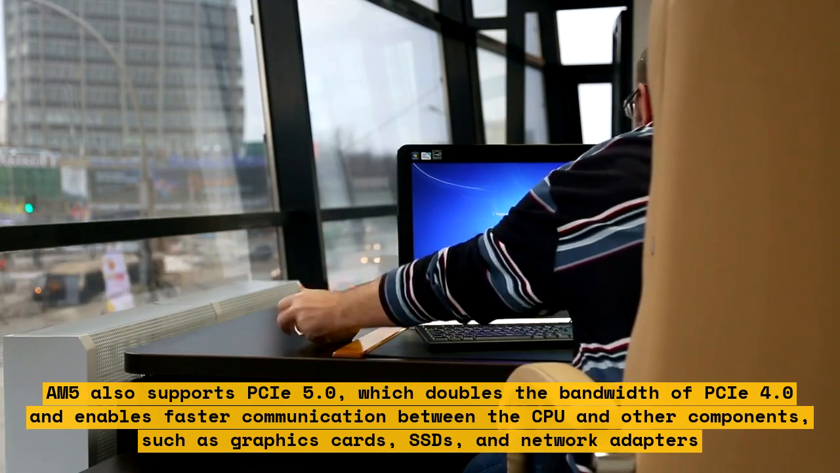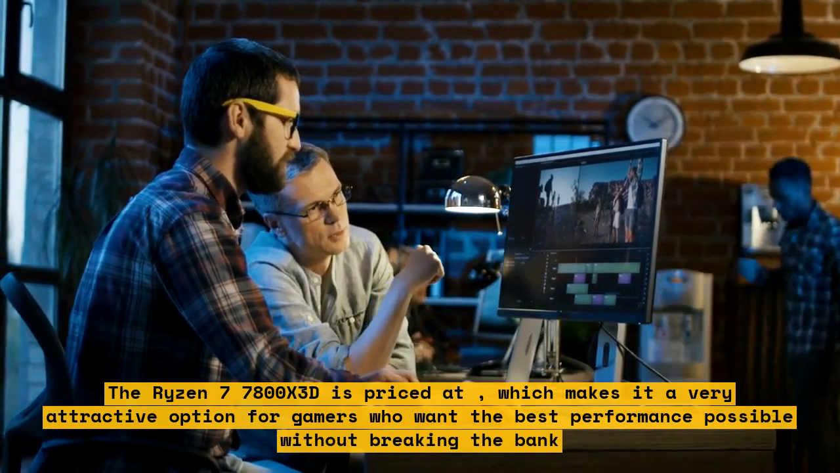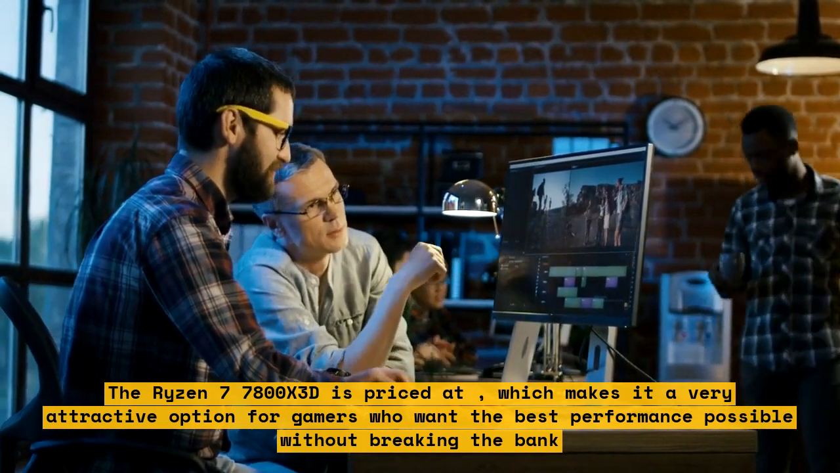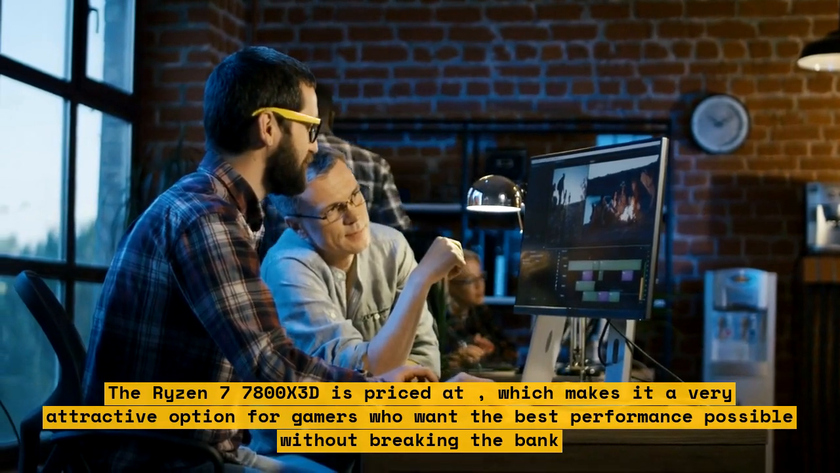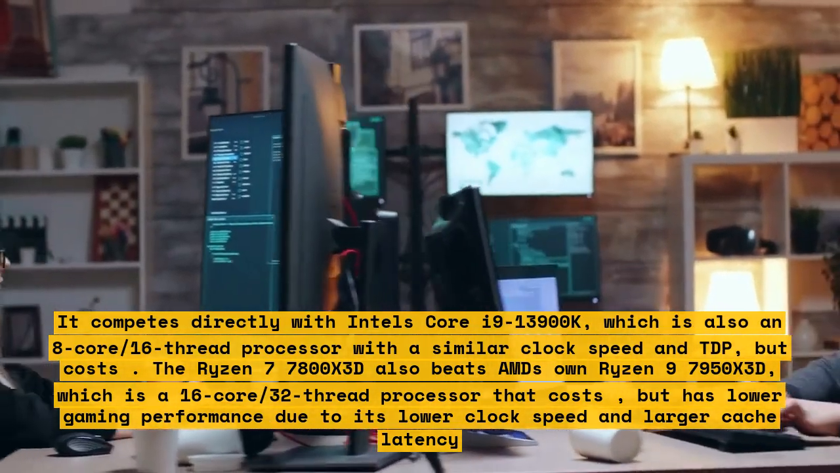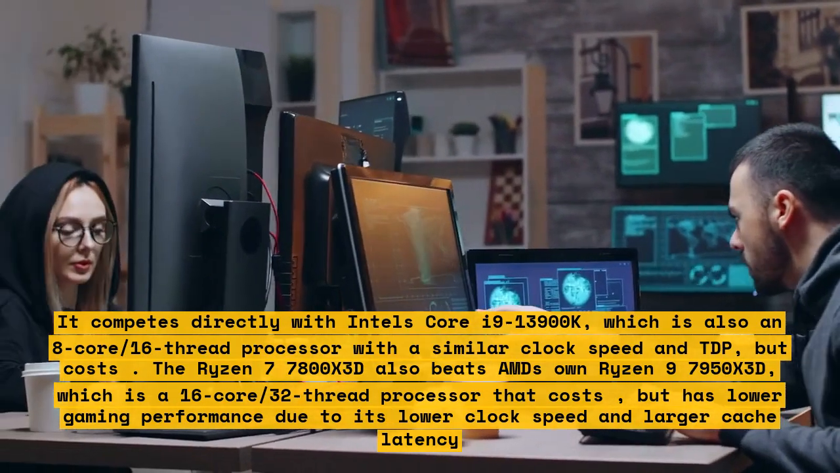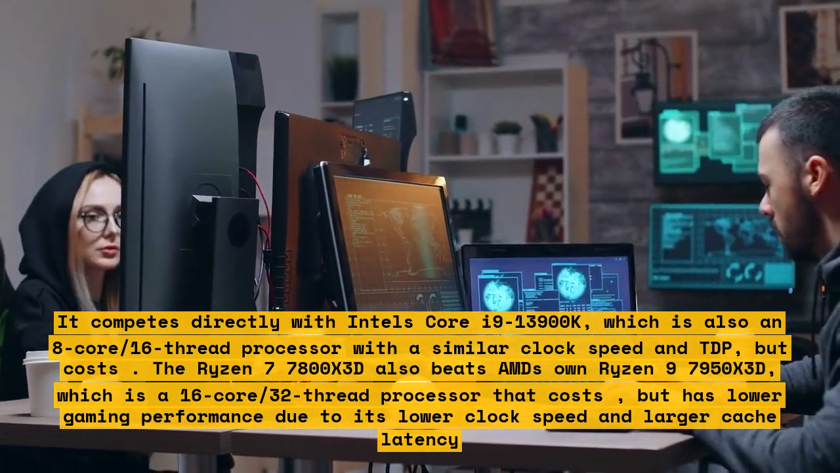The Ryzen 7 7800X 3D is priced at $449, which makes it a very attractive option for gamers who want the best performance possible without breaking the bank. It competes directly with Intel's Core i9-13900K, which is also an 8-core/16-thread processor with a similar clock speed and TDP, but costs $580.